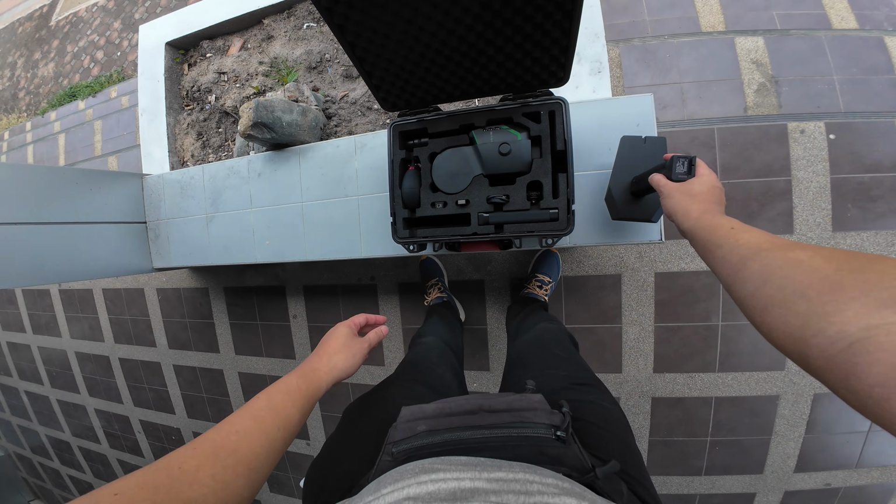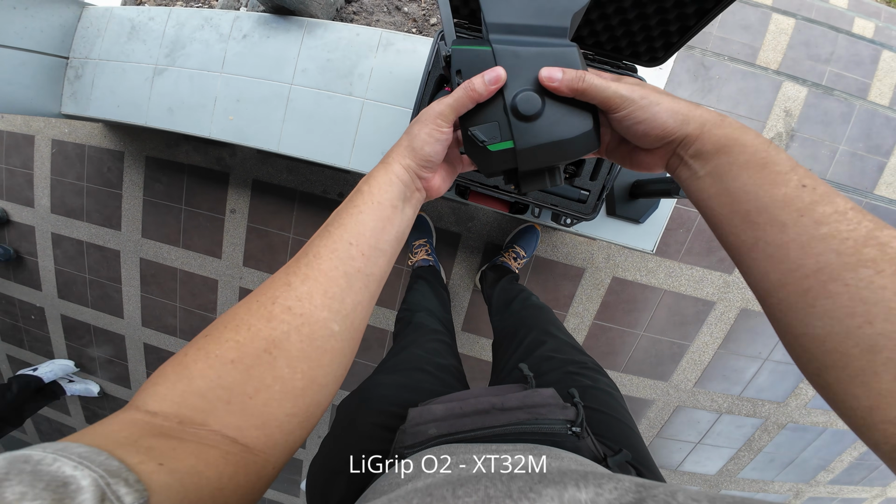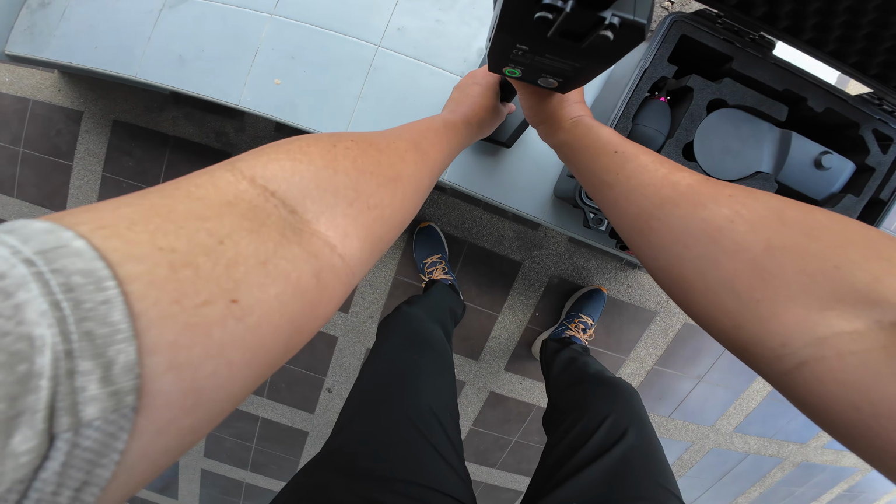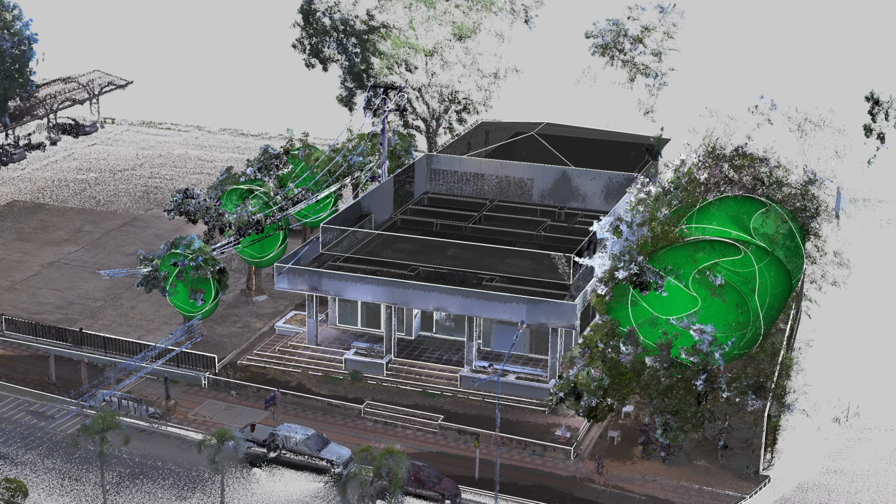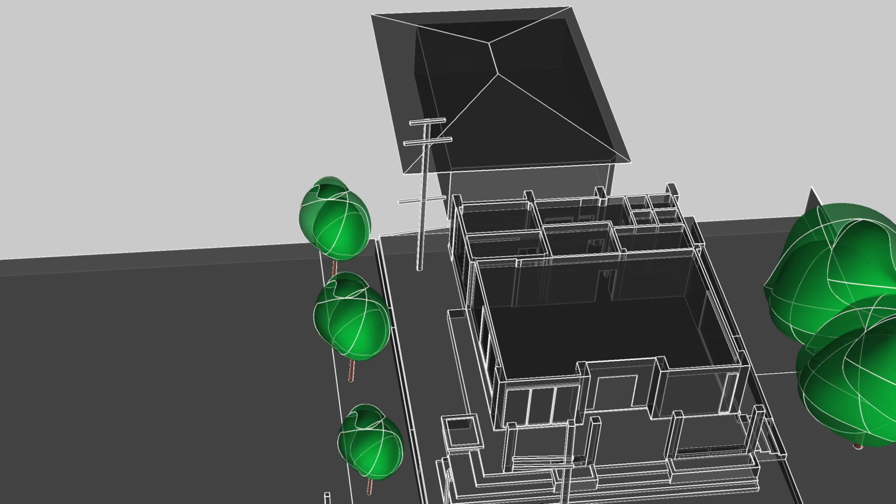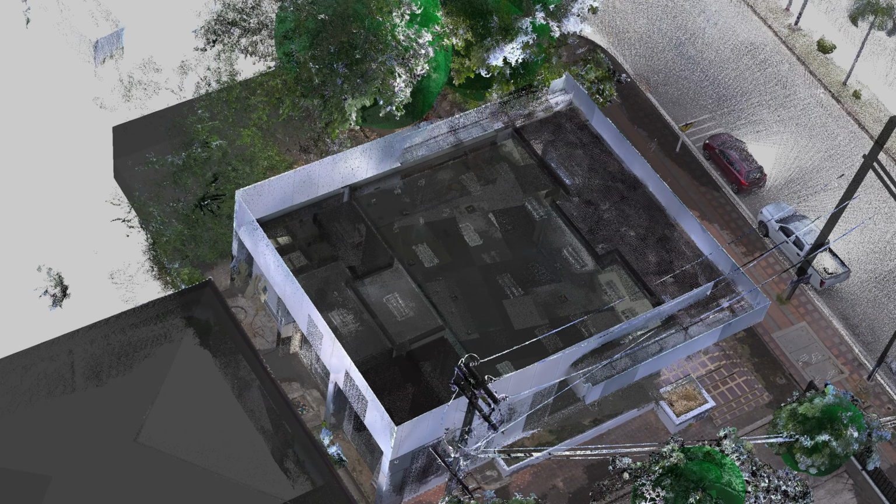Hey everyone, in this video, I will walk you through the full workflow from capturing a 3D scan with the LiGrip O2 LiDAR scanner to turning that data into a CAD model. This is a real commission project where the architect firm brought me in to perform a 3D scan and build a precise CAD model of the building.